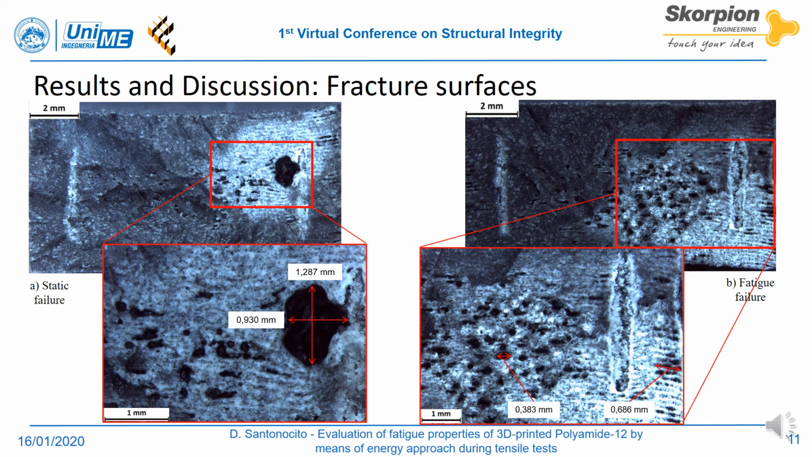Also in this case, the different layers of material could be observed near the circular defect area, with an average length of the crack equal to 0.6 mm. From the analysis of the fracture surfaces, it is evident how the printing process affects the mechanical properties of the material both under static and fatigue tests.